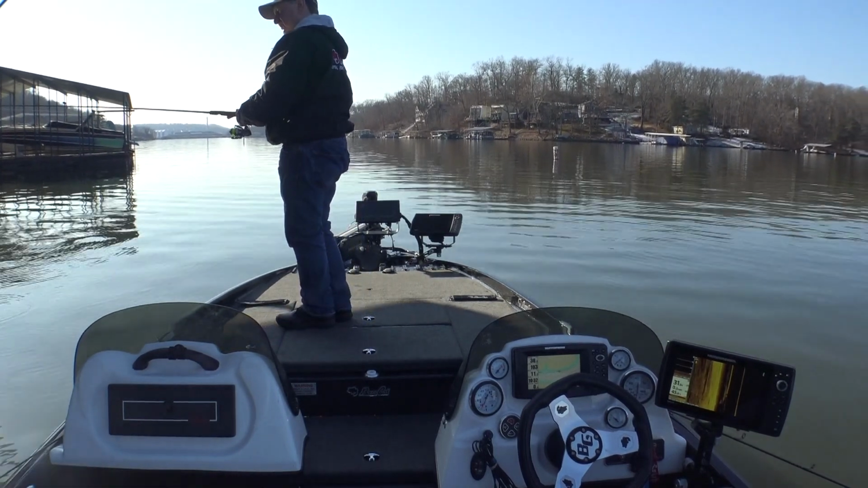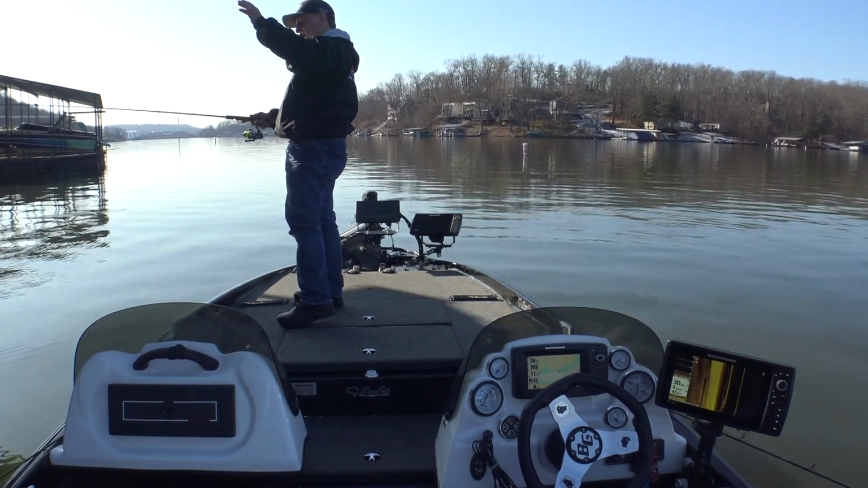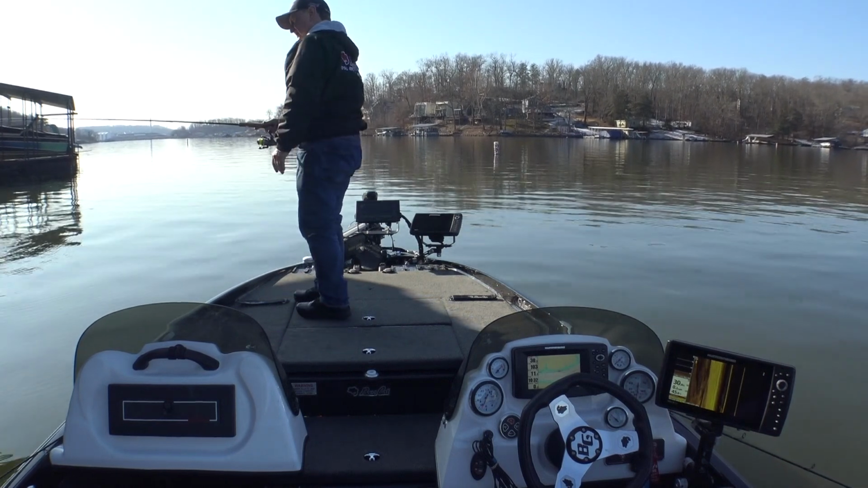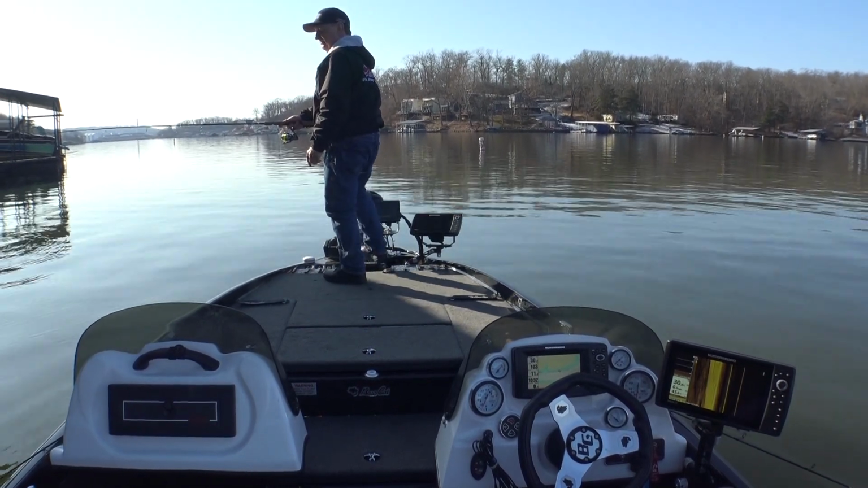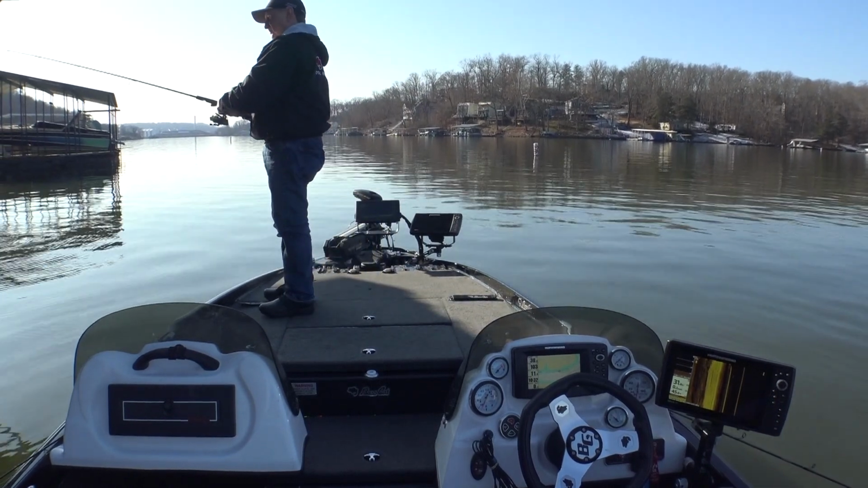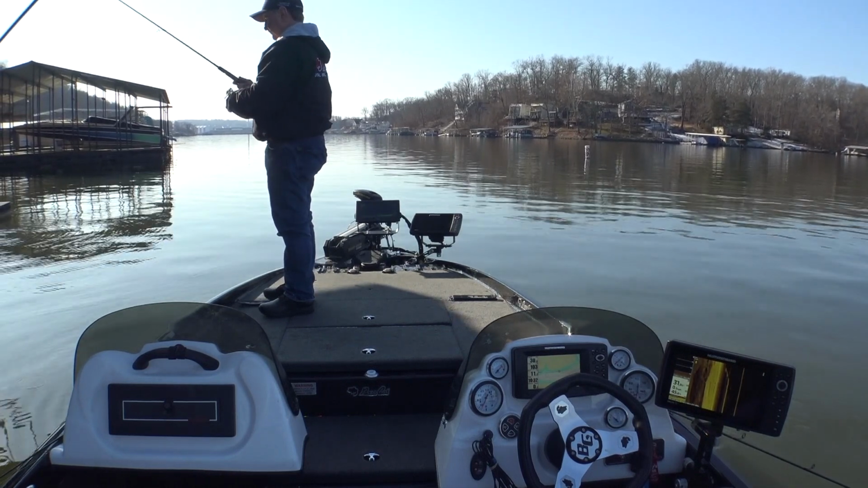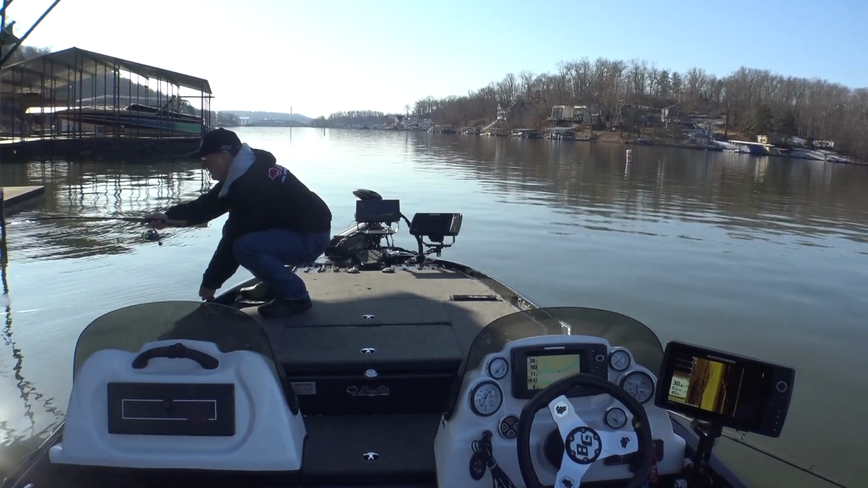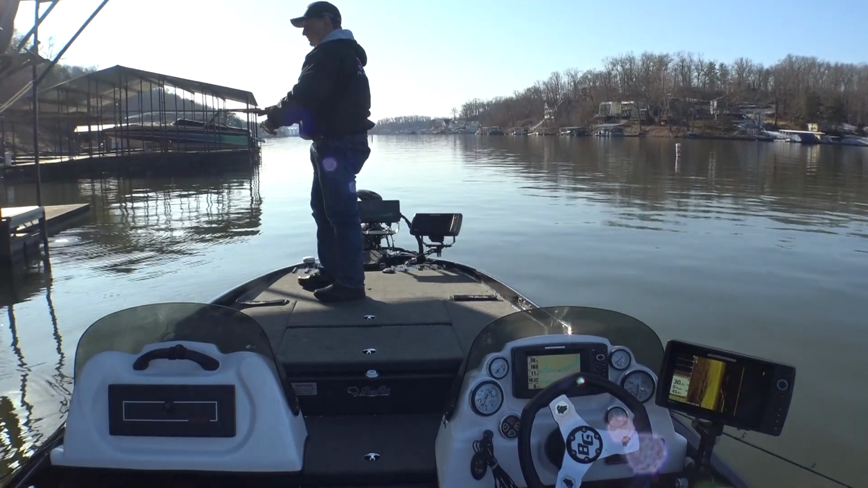Give it a little twitch when it falls. You know, if that fish is seeing it and just kind of following it, and you give it a little twitch, maybe it just causes a reaction bite. I don't know. But I catch a lot of fish right after I've given it a little twitch like that. Maybe it's just coincidental, but I don't believe in many coincidences. Alright. Unless we catch one, we're going to move.